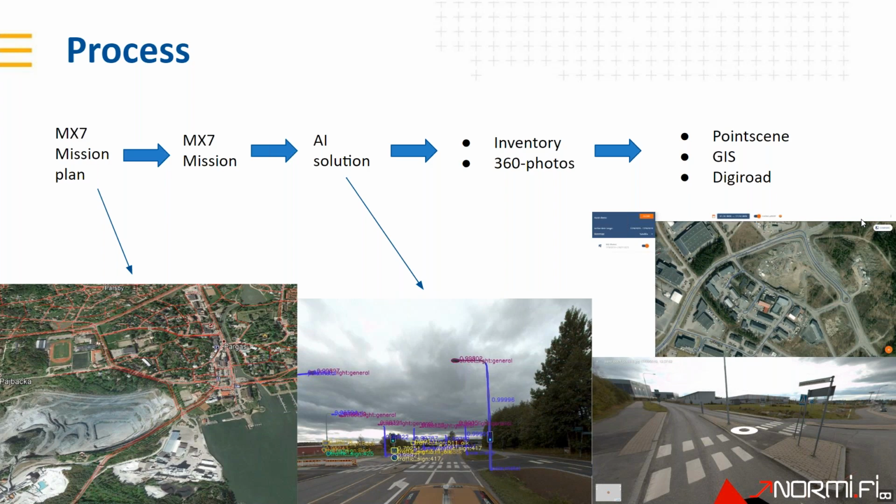So after the mission, we just need to make those 360 photos, which is quite an easy job to do. I mean, fast, and give it to Pointscene that can gather all the relevant information about the traffic signs. So for example, if there's a small town, it takes 2 hours to plan the mission, 4 hours or 2 days maximum to film it, and 1 day to process the data and get the inventory.